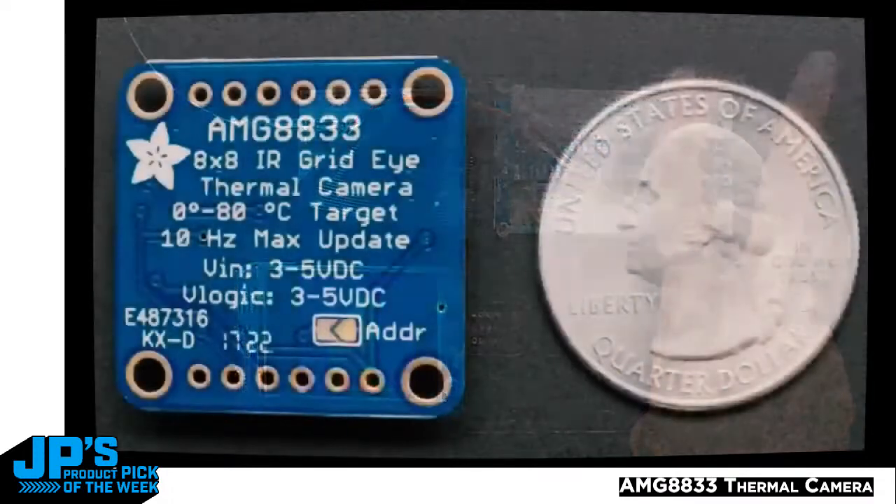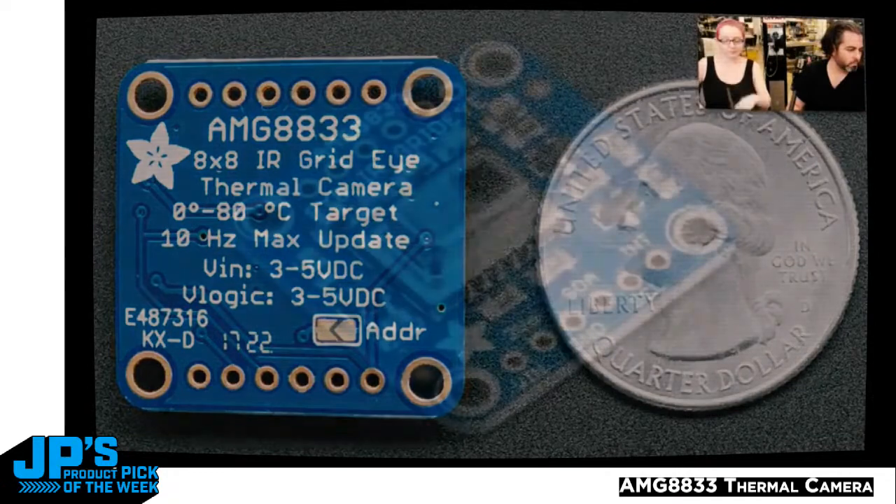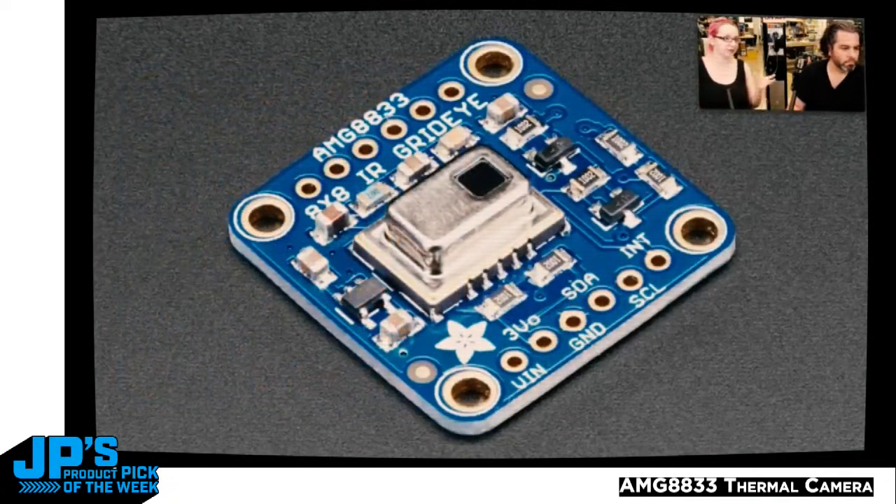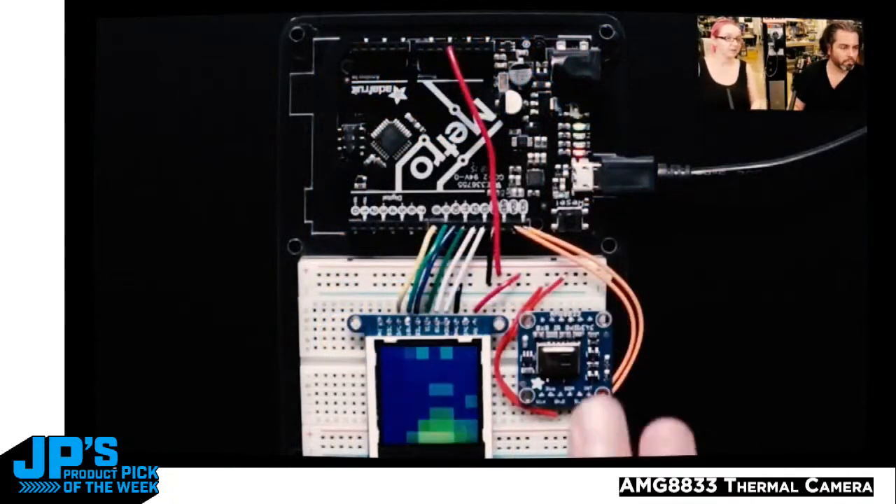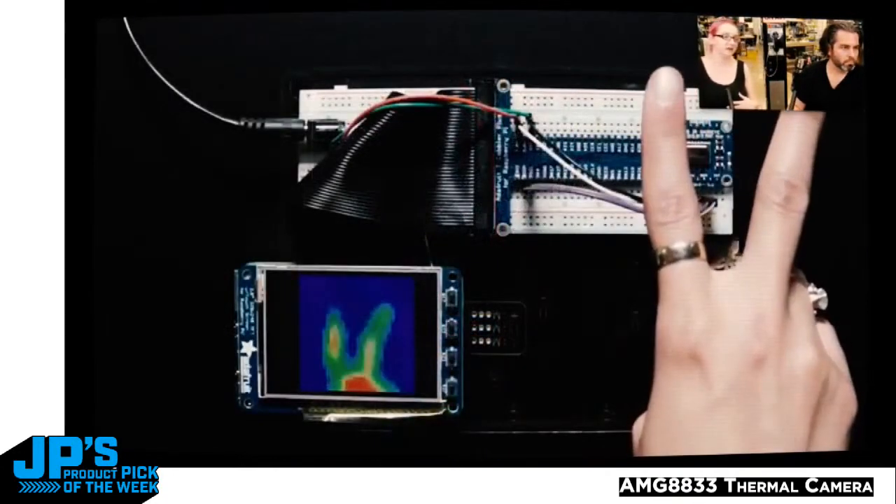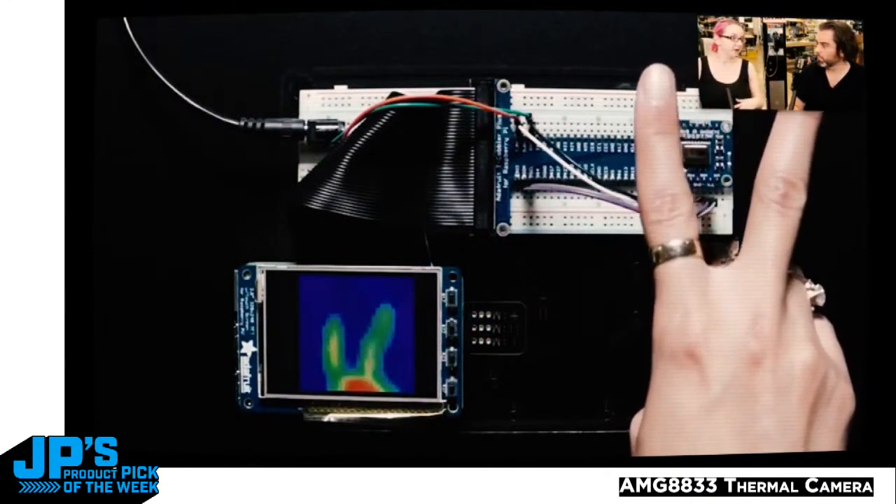You can get cameras in the shop that are like 200 pixels by 100 pixels, and you get a real thermal camera, sometimes called FLIR cameras. But they're really expensive, and also you can't necessarily integrate them into your project. First off, they're expensive and delicate, but second, they usually need a high-speed interface. Sometimes they're USB cameras. What's nice about this is it all works over I2C, so it's very easy to add to any microcontroller or microcomputer project. And we have example code for both Arduino compatibles and Raspberry Pi.